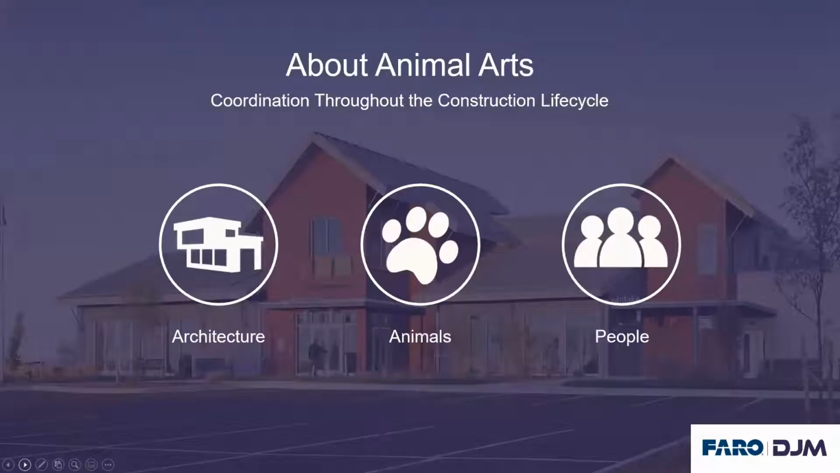All right, I'm going to pass it over to Heather Lewis so she can introduce herself and tell us a little bit about her company before we get into the case study about the project that we completed together.